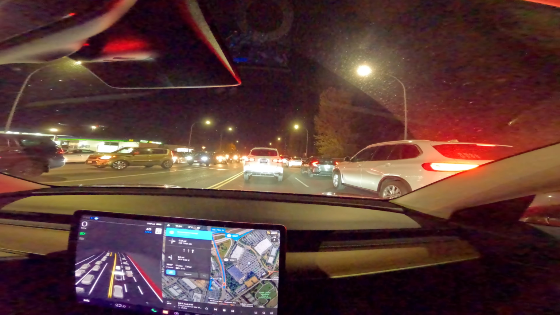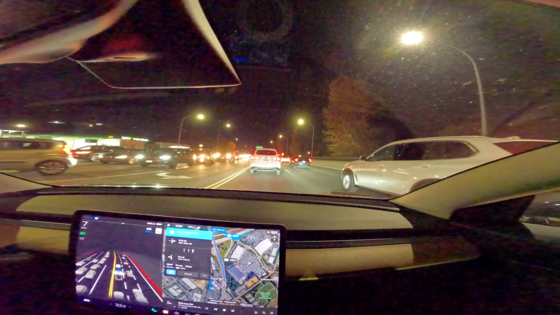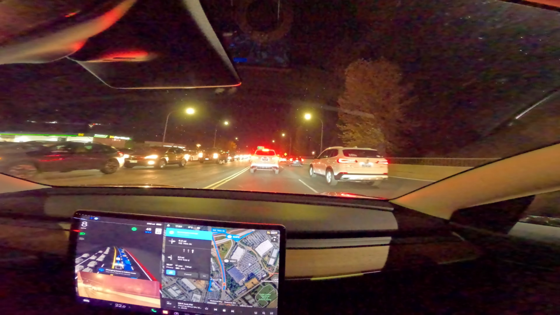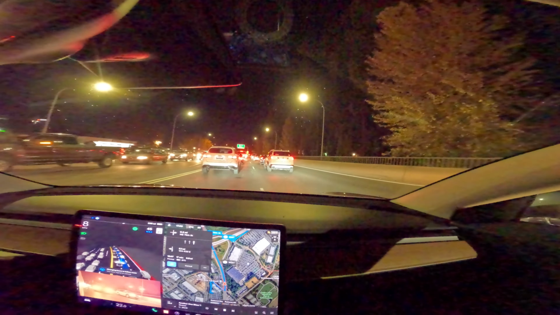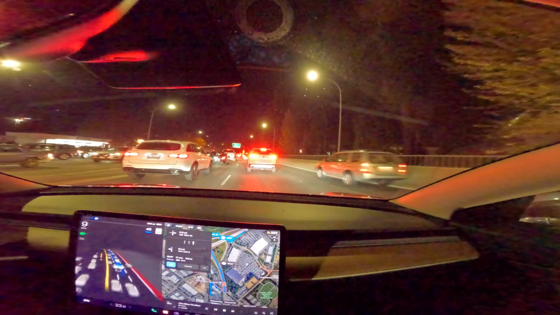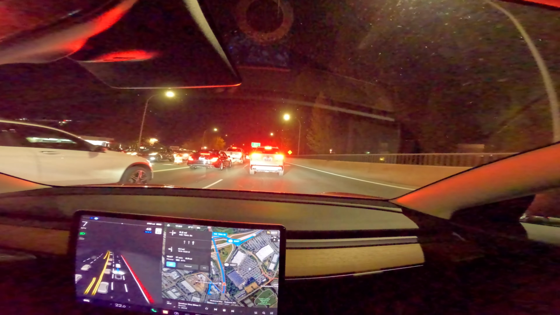Okay, it's going to have to start making its way over into this right-hand lane. Okay, now it's signalling. Is this other car going to let me in? It did. Okay. I don't think it was too happy, but it stopped and let me in.